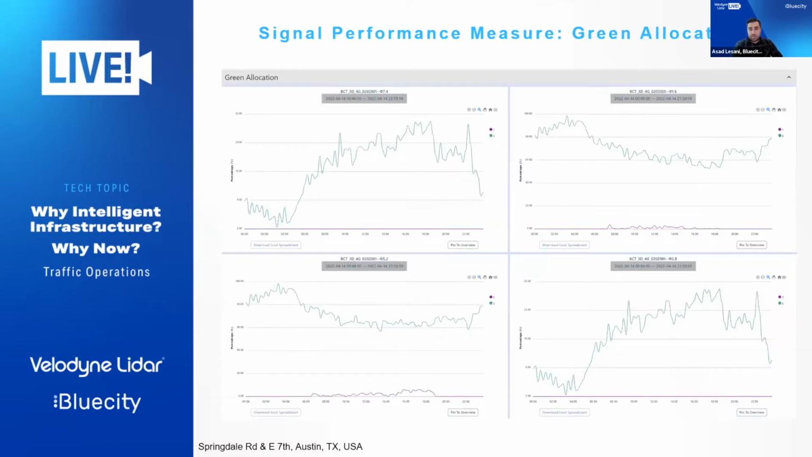The next parameter that we are calculating indicates the percentage of green time allocated to each phase at the intersection. You can use green allocation to confirm that the designed or desired timing plan and splits are deployed and the controller is working well. This is something you can expect from the current timing plan.